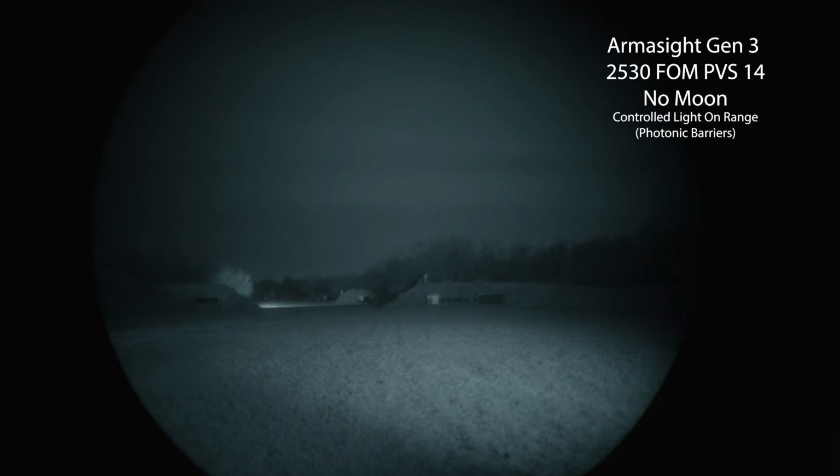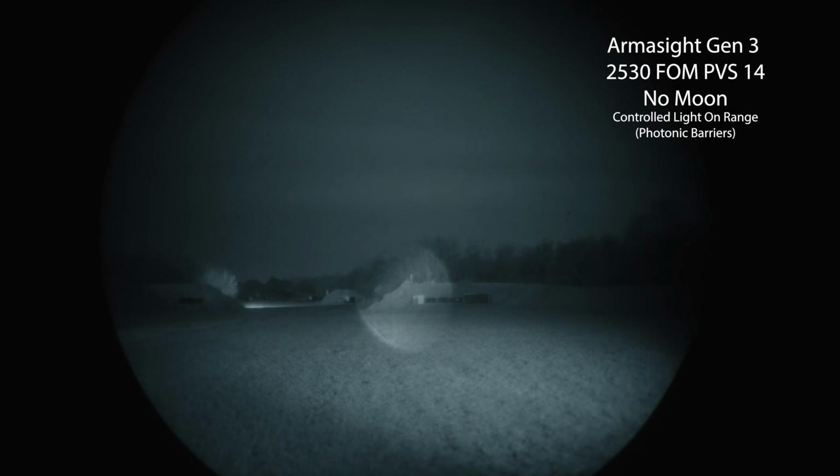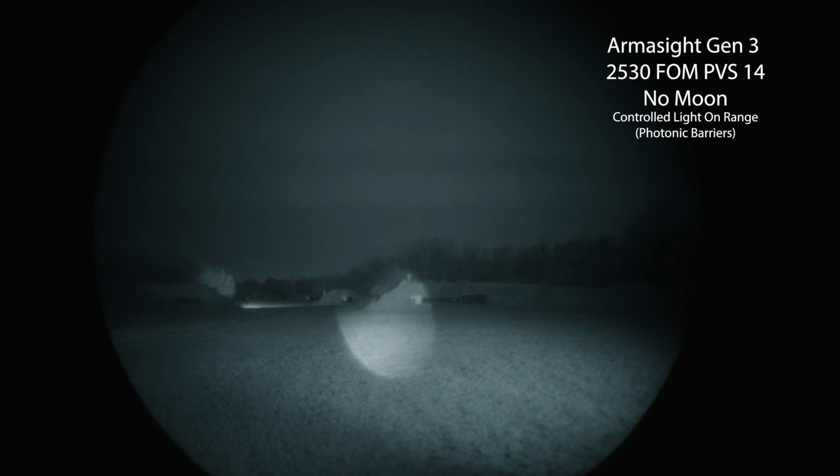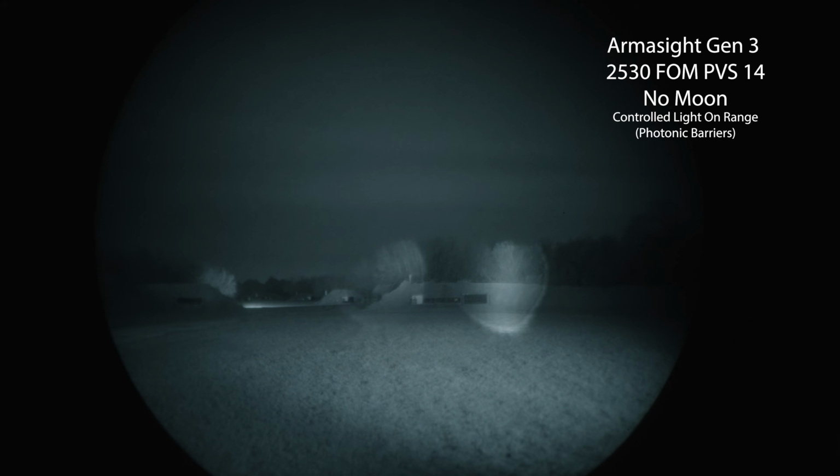Okay, so first on the comparison is going to be the L3 PEQ 15, Illuminator High, and now we have photonic barriers, some dim lights shining downrange at different distances to illuminate things. So we got the L3 right there. Okay, so on the left is the L3 PEQ 15, and then on the right is the big PEQ 15 clone. You can see I have them roughly the same size.